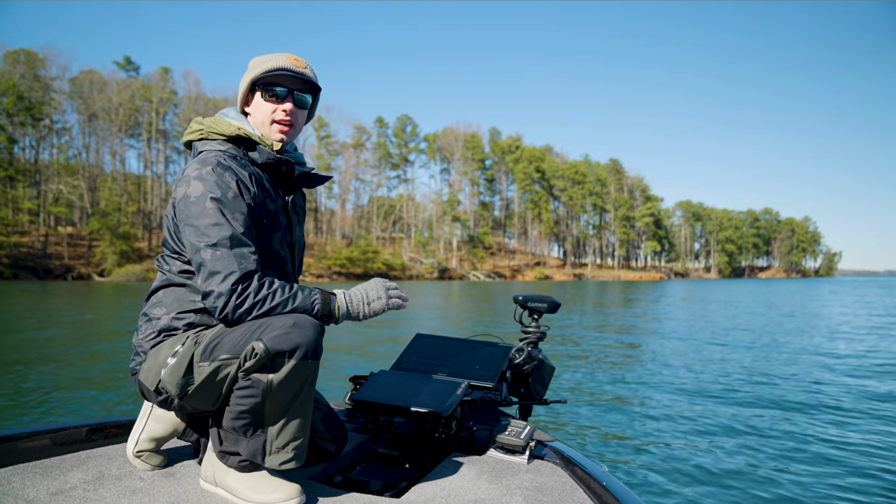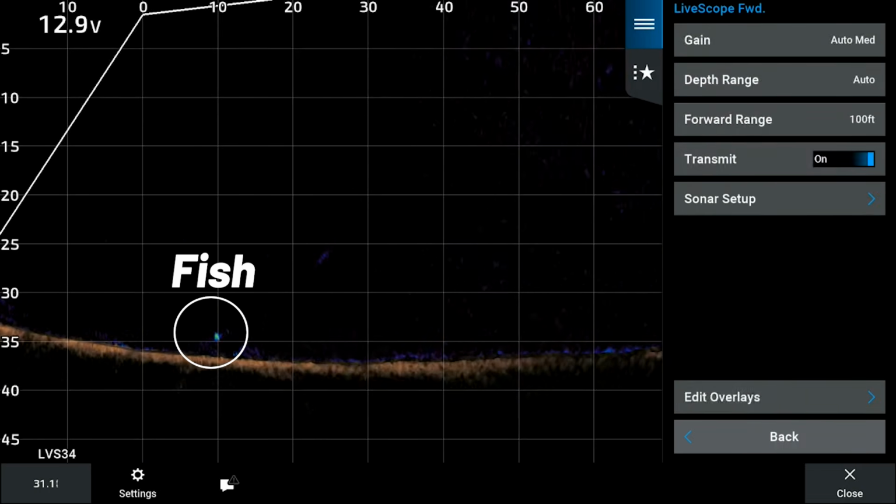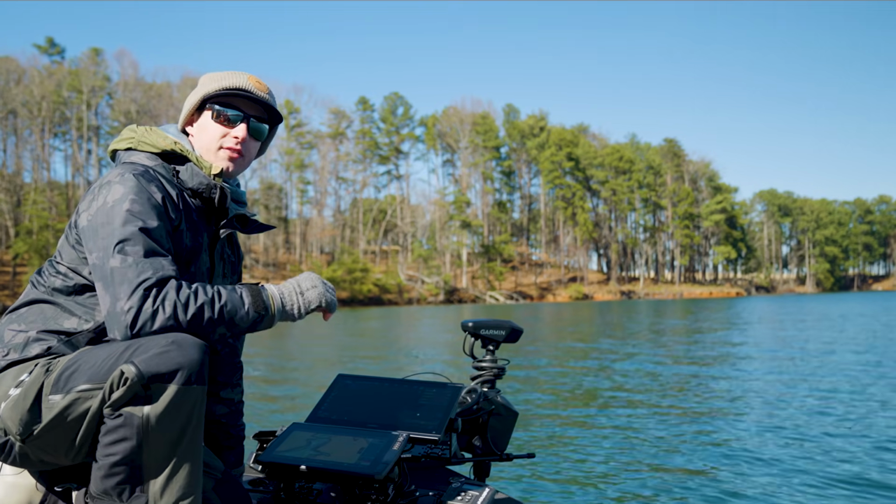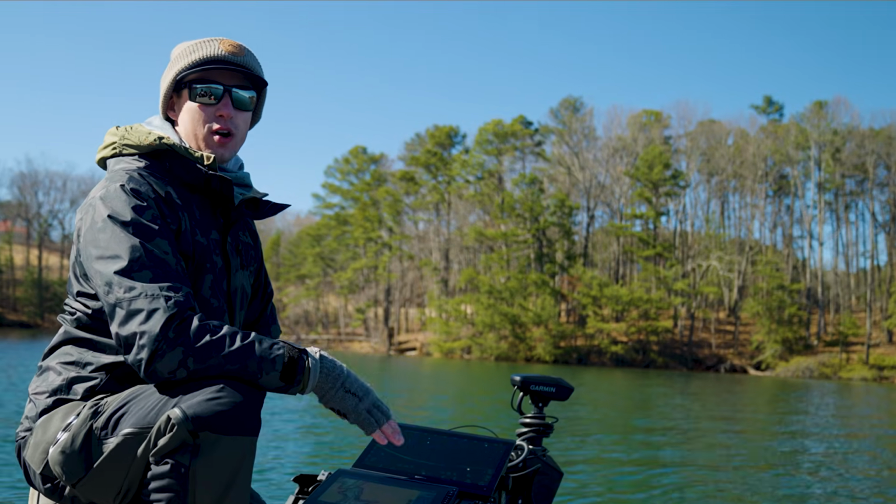One other setting that a lot of guys like to play with is called bottom fill. You'll see on the screen here, when you turn that on, there's a filter that is going to fill in what the machine thinks is the bottom of the lake. One downside to that is if you've got fish that are cruising right on bottom, sometimes they can get filtered out a little bit.